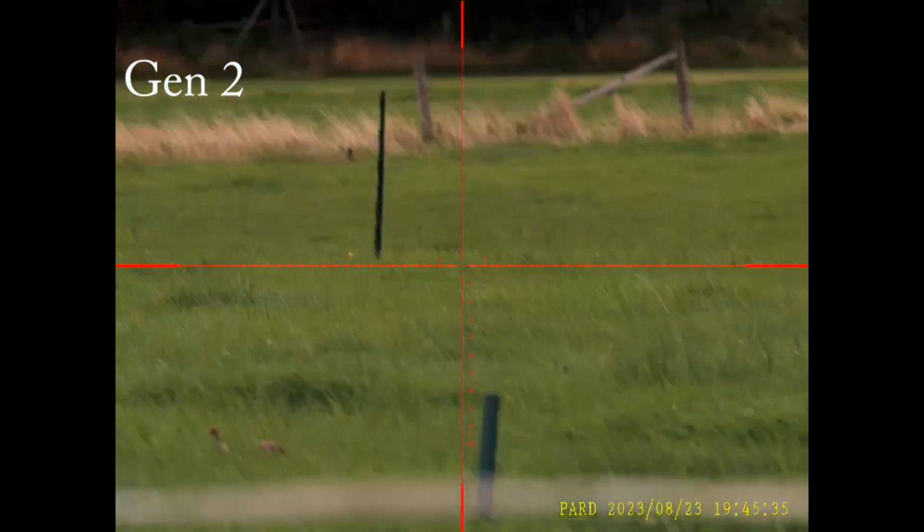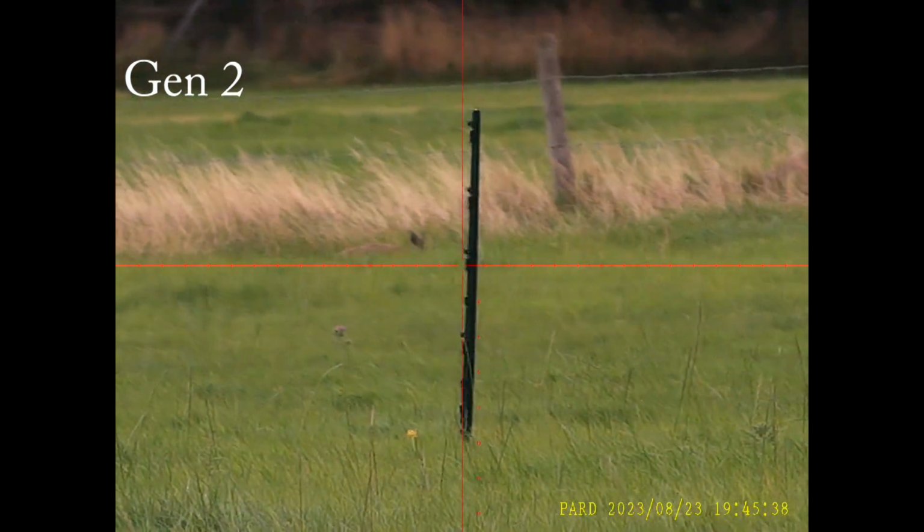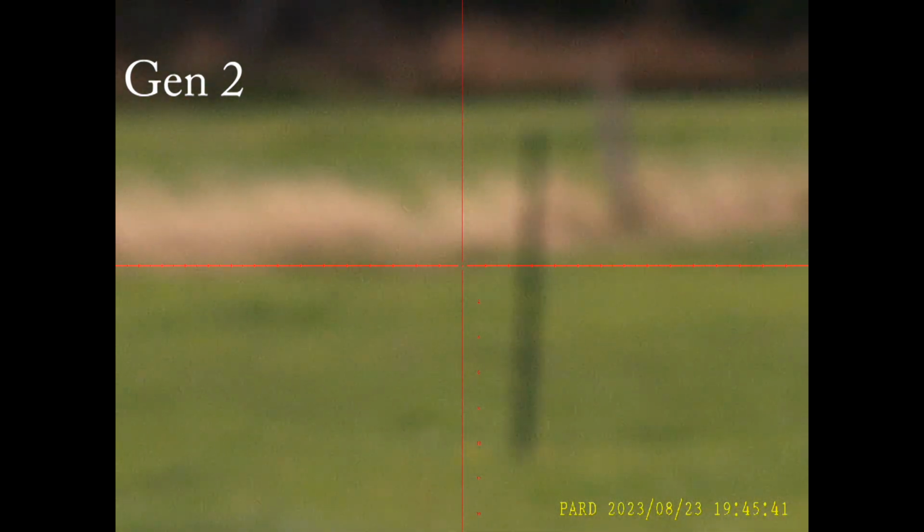On the second trip out I was more likely to engage a fox, but there are hares on this piece of land, although I don't shoot them there because they're not in quite such plague quantities.